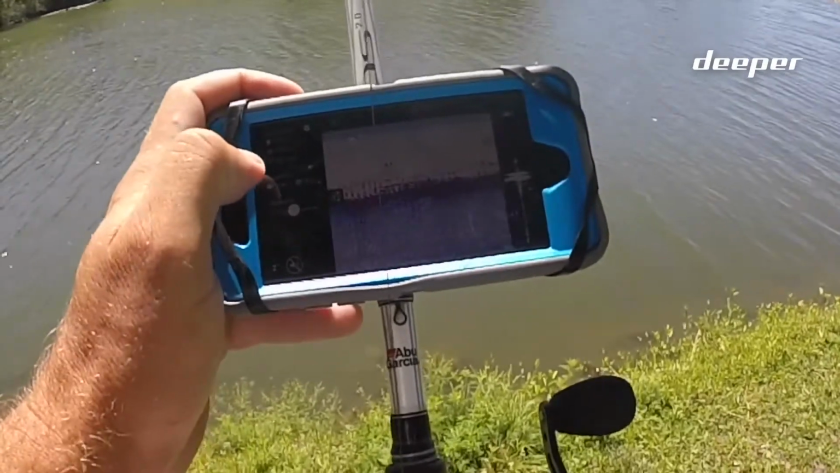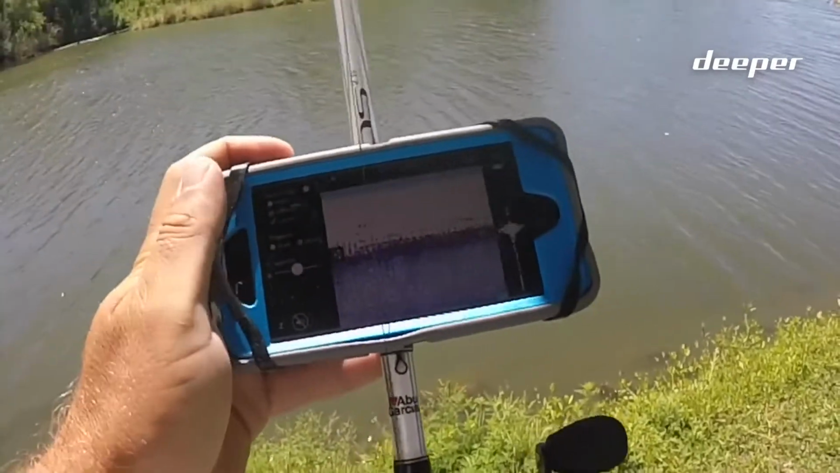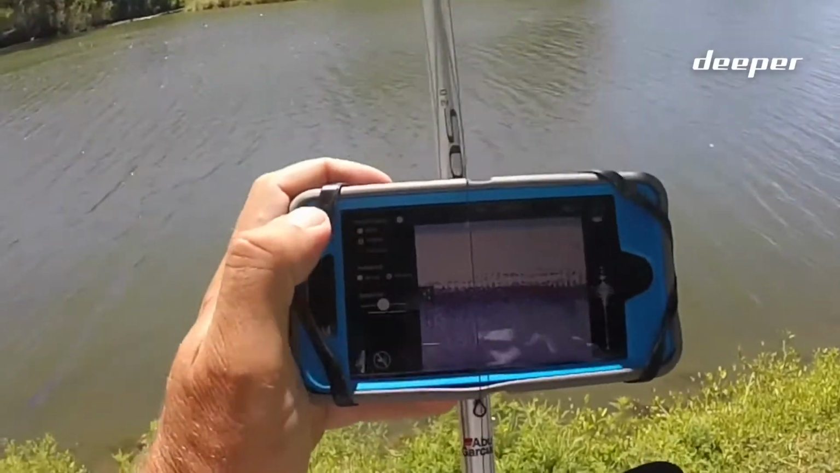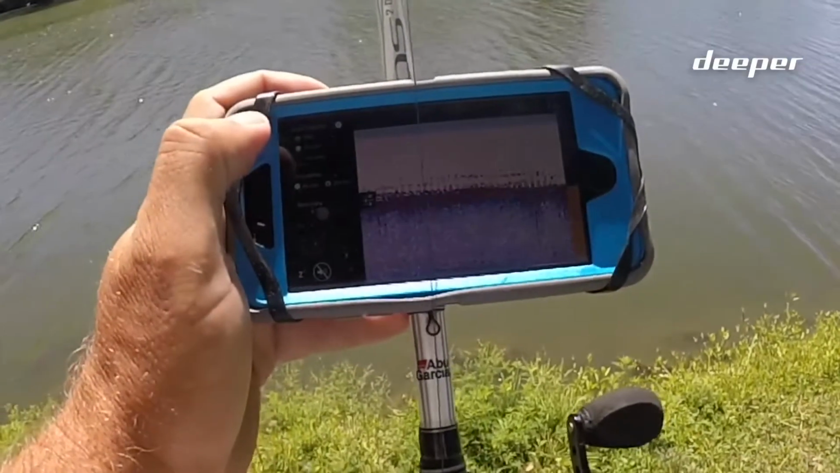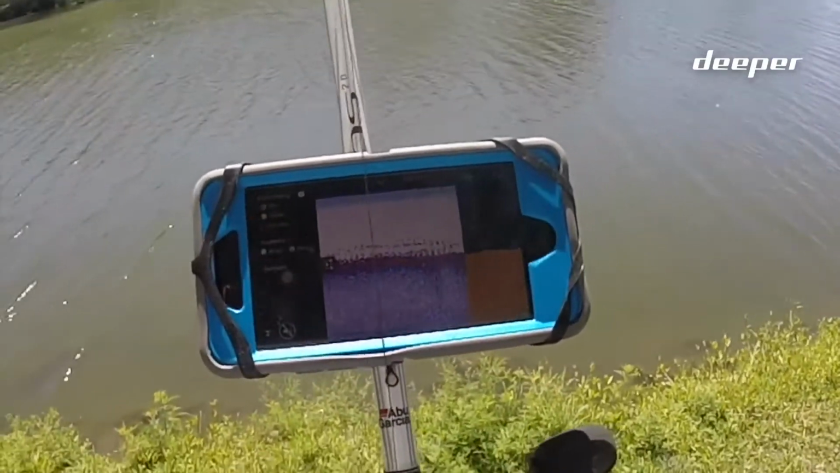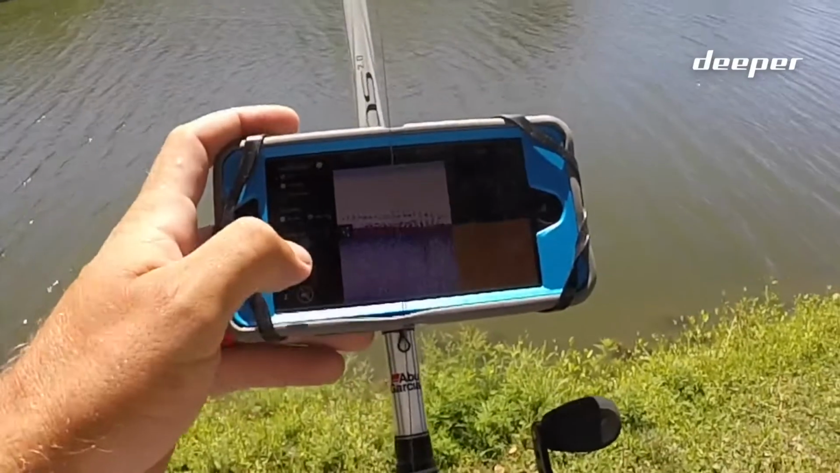You can turn fish icons on and it will actually pick some of that stuff up. But I like to leave the fish icons off. I've got it on detailed mode right now. You can also go to basic, and what that does, it'll just kind of be a brown line down there, so it doesn't pick up a lot of the bottom contour, and it's not quite as sensitive.